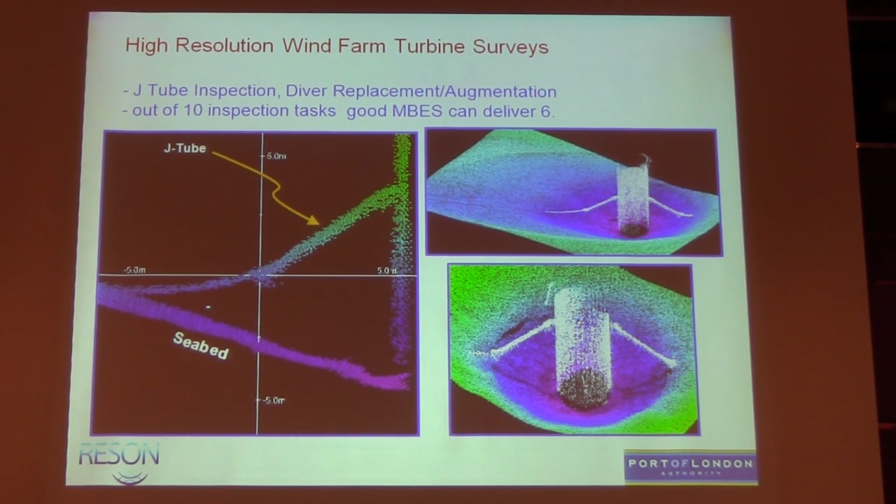We have done some, that's a turbine for a wind farm. There's 3 major wind farm developments in the Thames, which is on our doorstep. But more recently, we've done repeat surveys for Dong Energy, the Danish oil and natural gas company, and clearly they have 10 diver tasks that have to be done to inspect a turbine, including checking the seals for these J-tubes go in.